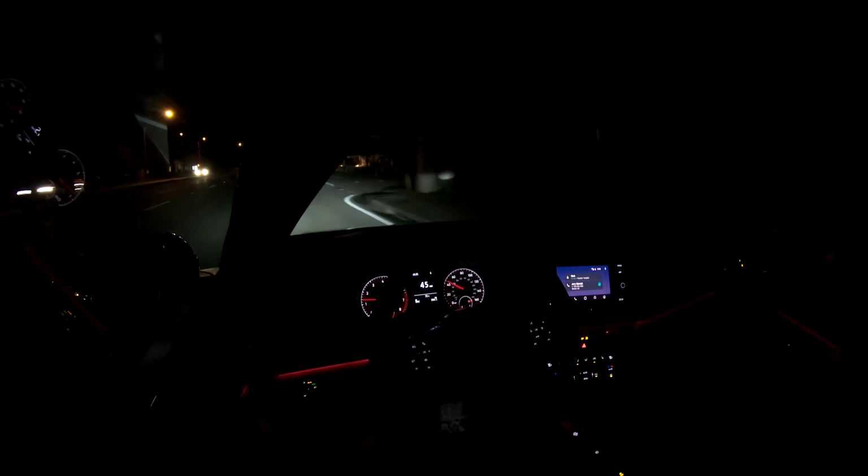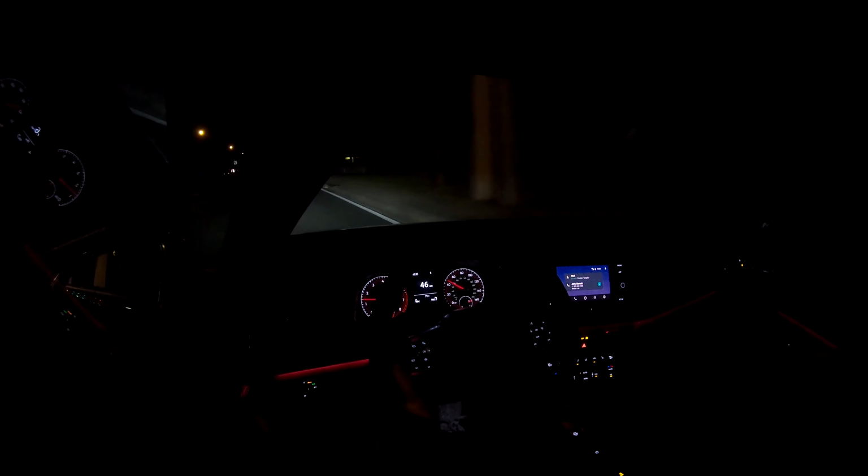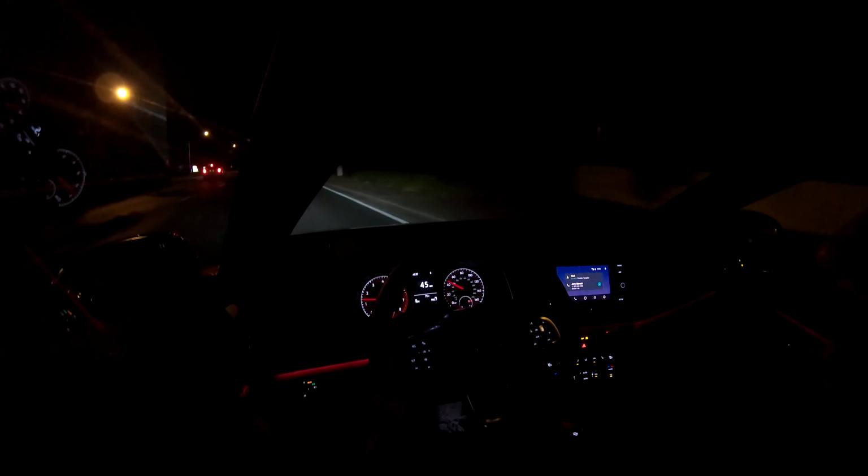A car like this, you're really not concerned with fuel economy, at least I'm not. I bought this car because it was a performance car, and it was as close to a Volkswagen GTI as I could get and still have a practical family car and an everyday daily driver to get back and forth to work, something I could comfortably fit my entire family in, and we could go on little road trips here and there.